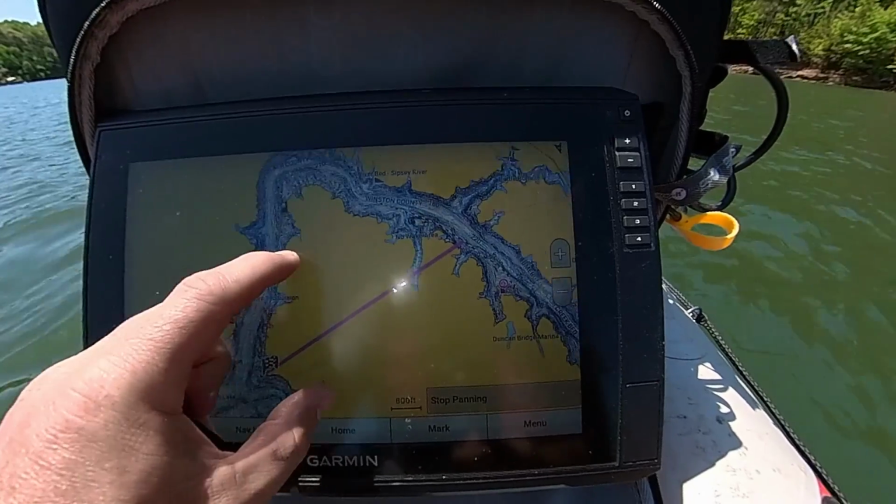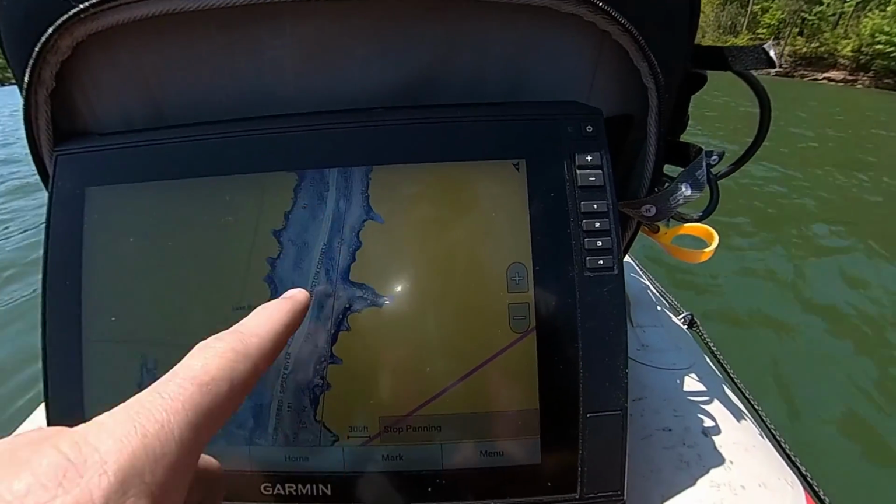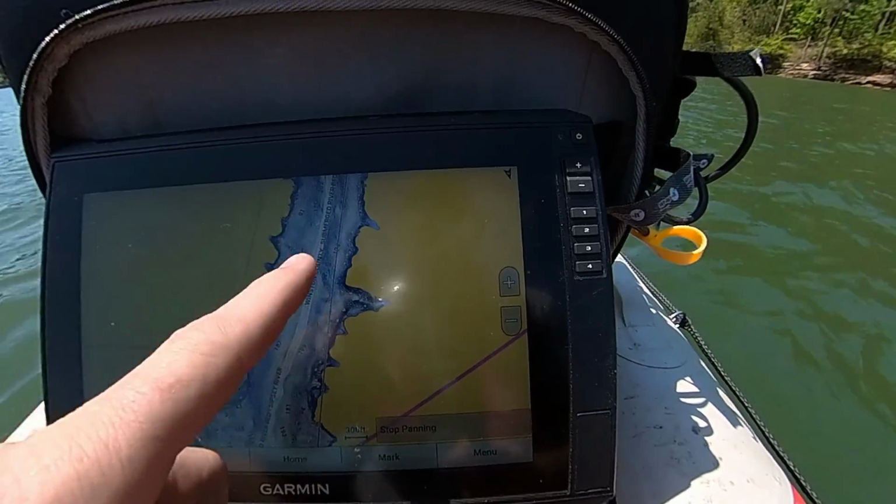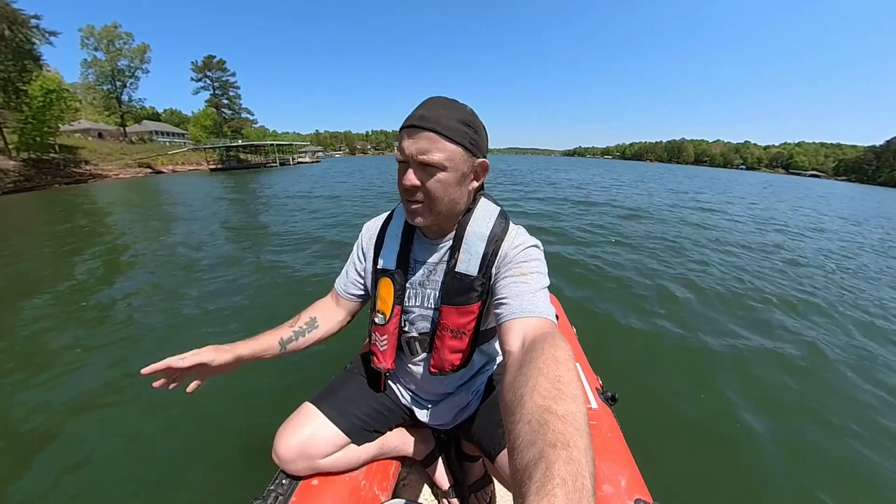But man, look at the depths of this lake. I mean, you look at it, 230 out in the river channel. That is a super deep river, so there's no way for me to scan that area and see if there's anything out there. Once we get to the location where we're going to be scanning, we scan it really good. Hopefully we could find the pickup truck that I told you about, and we could dive on it and see what the story is behind it.